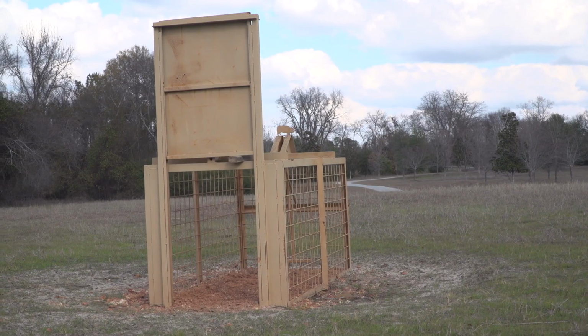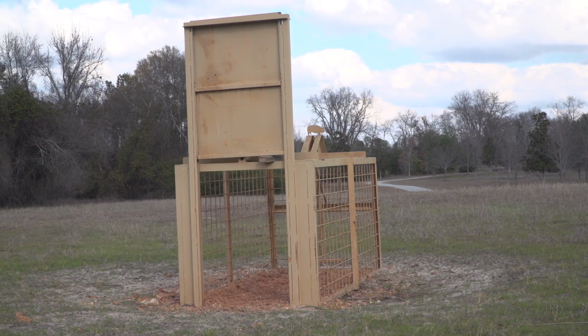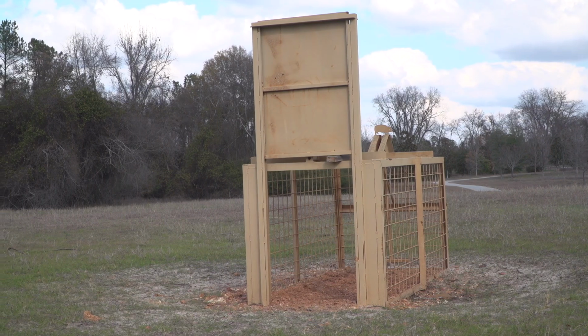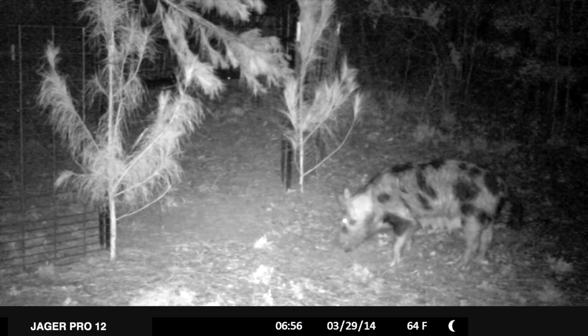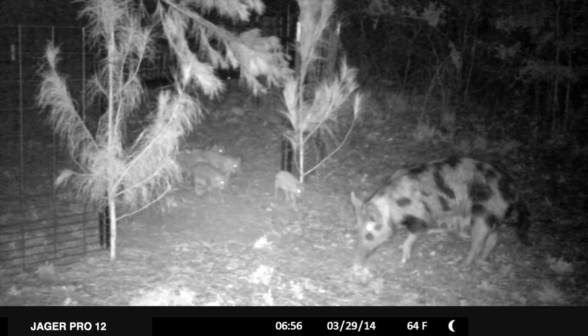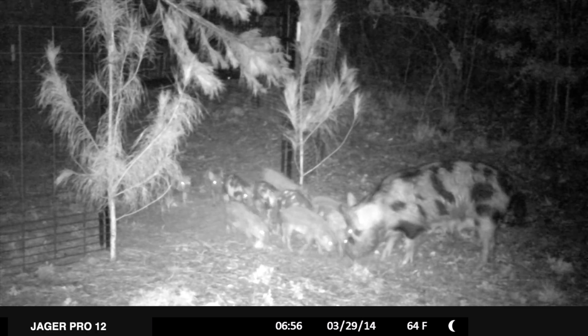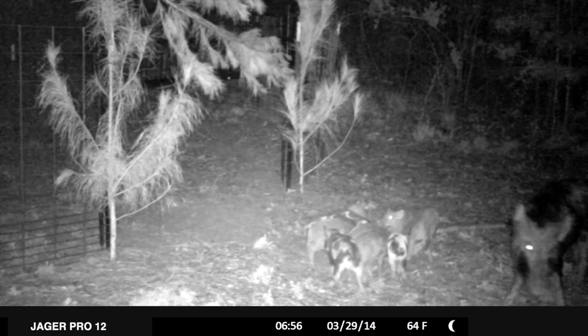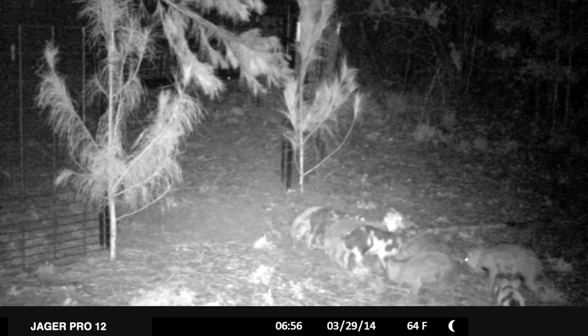I call these small portable box traps hog educators because they educate more feral pigs than they capture. The Poland China sow has observed her offspring feeding inside the trap enclosure for 2 days now, with no negative consequences. Hopefully, it is only a matter of time before she trusts it as a daily food source again.